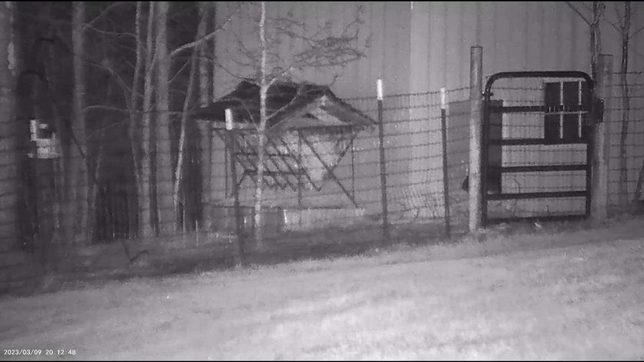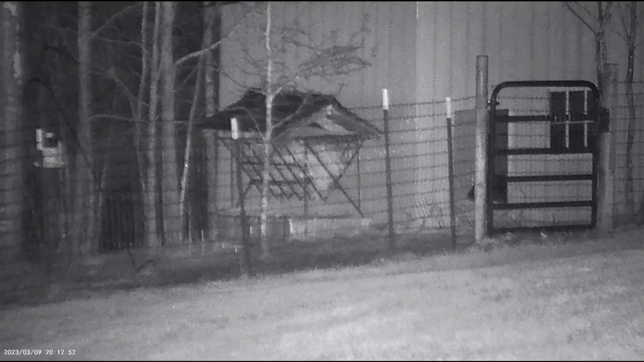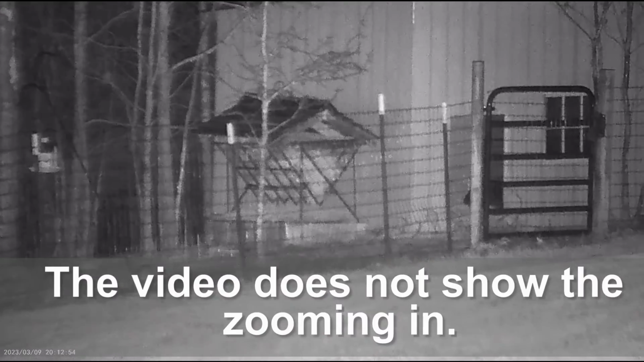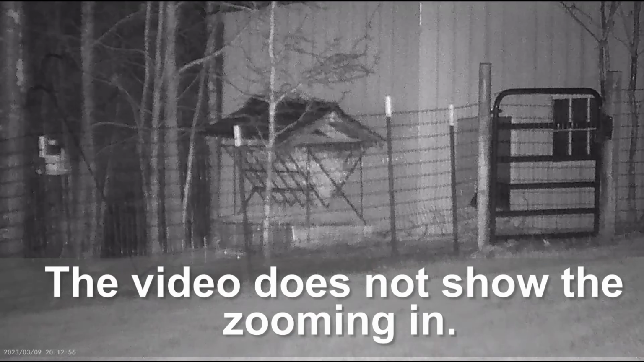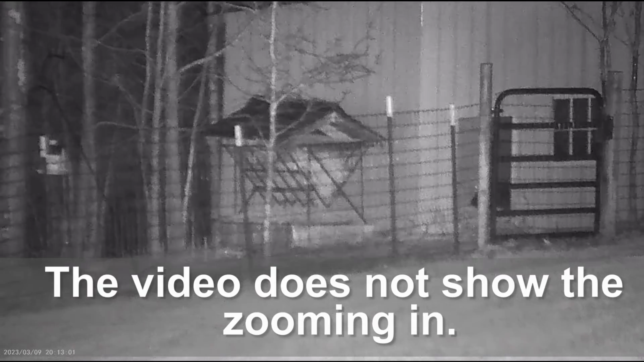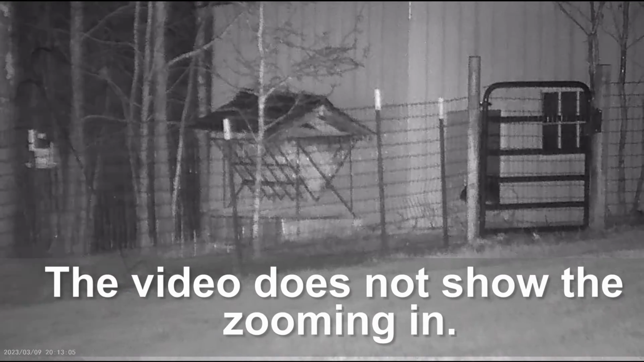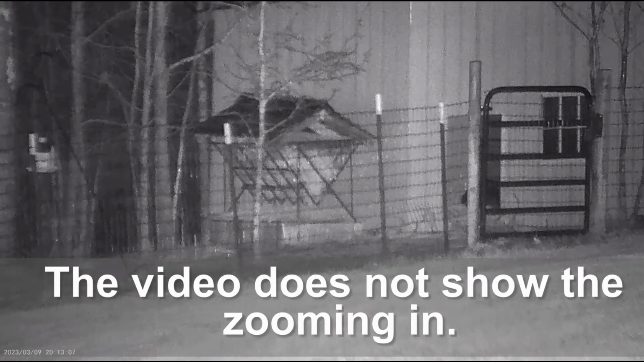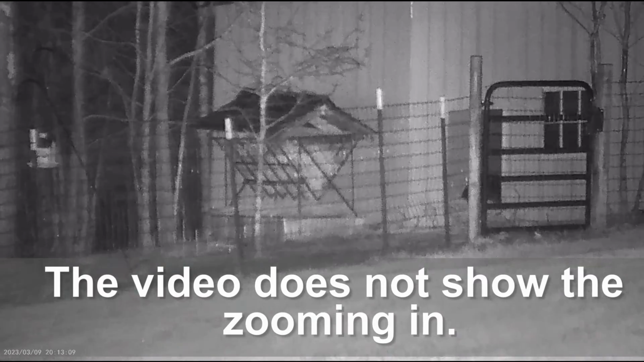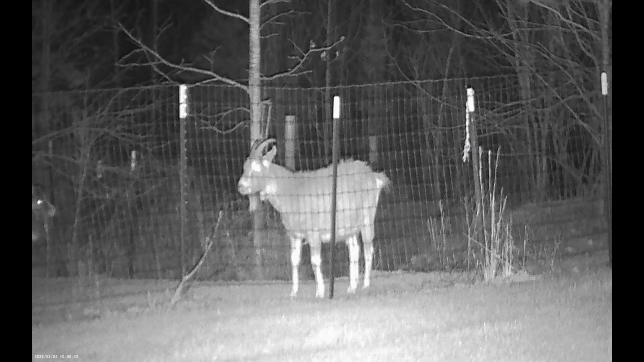And with that, I'm going to try to zoom in and see how fast, so you can see how fast it zooms in. This is it zooming in over at the feeder. That is totally zoomed in right there. So zooming back out. So we just saw the video. This is a photo of one of the goats, and it looks pretty good.